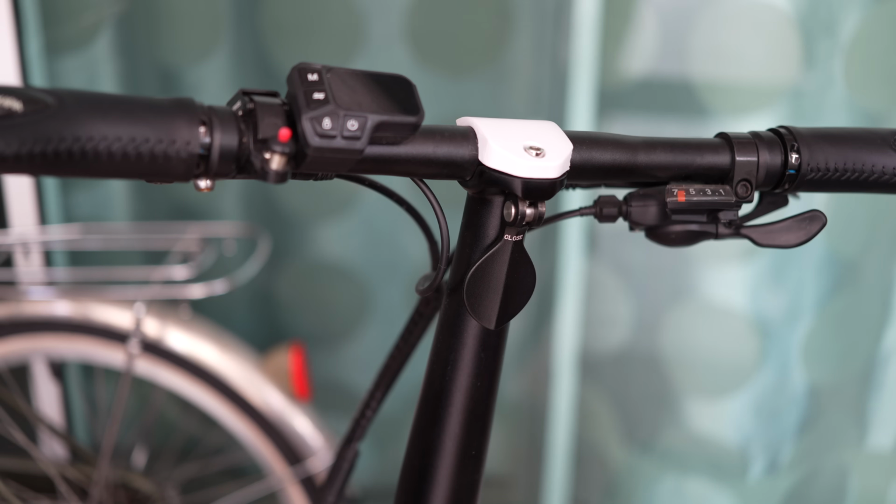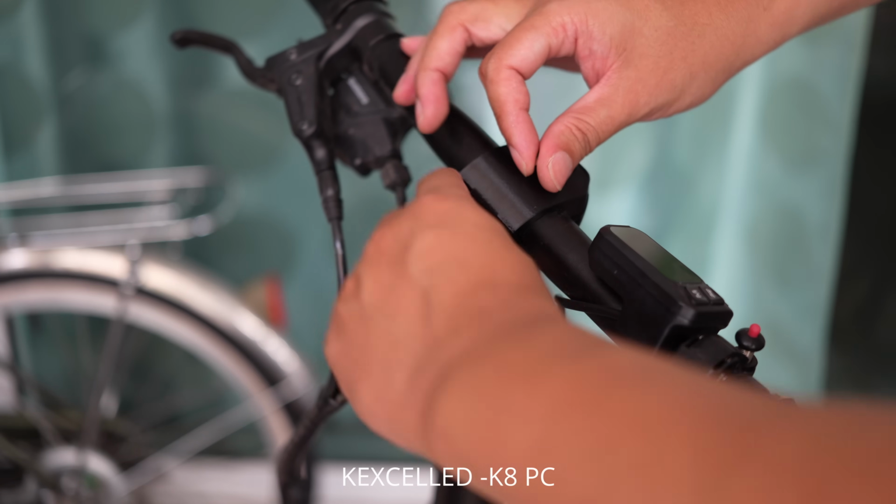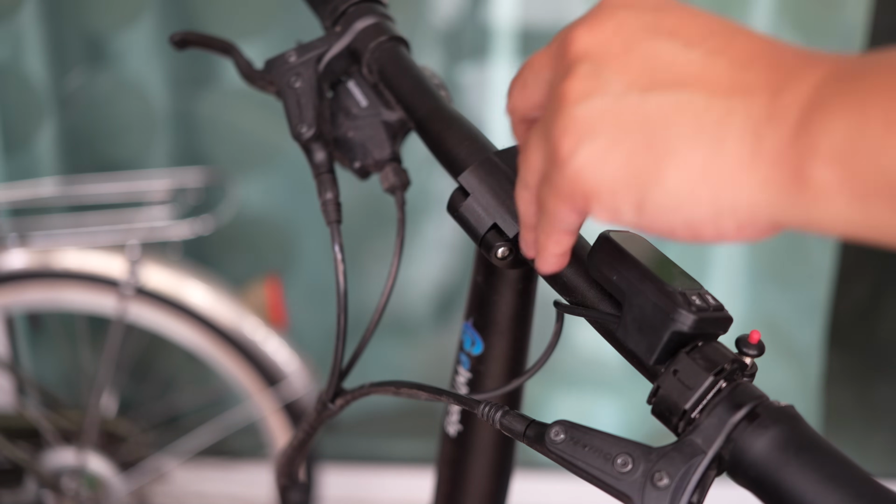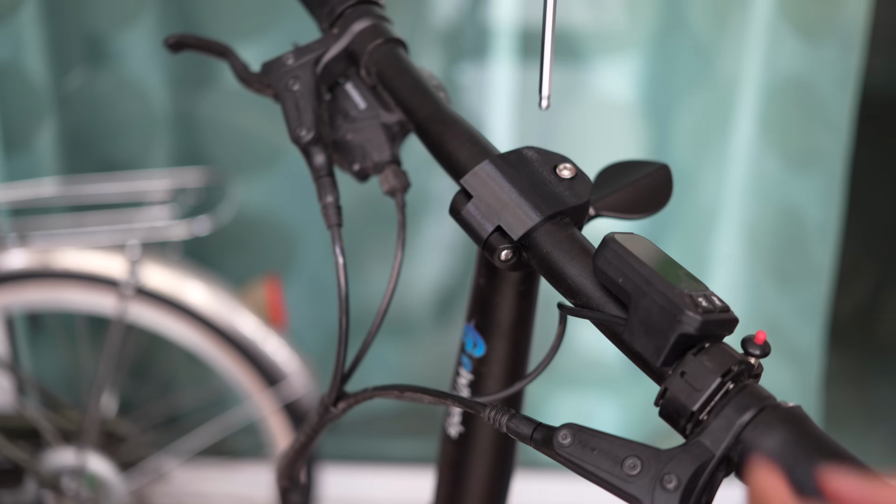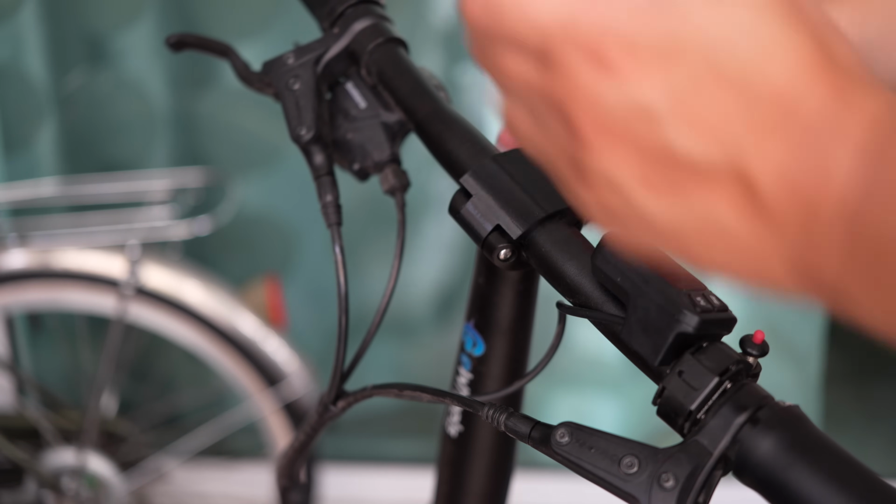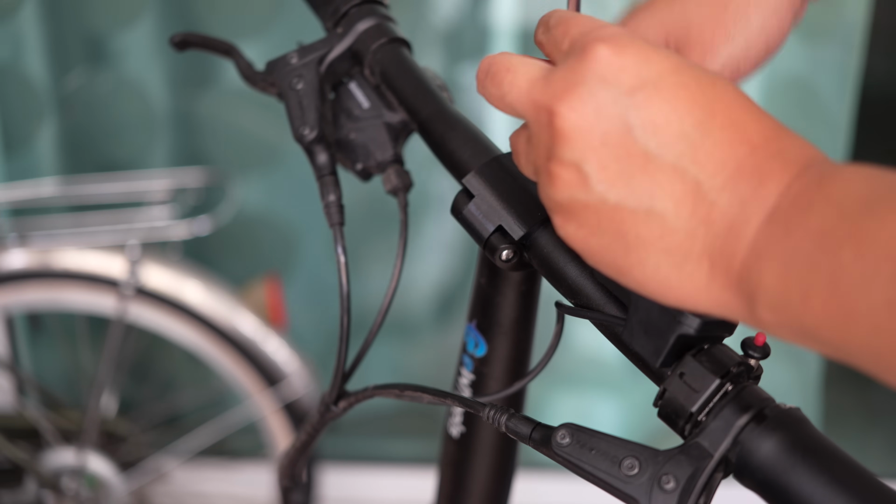Okay, let's try with the polycarbonate. So I'm going to pre-tension it a little tighter. Let's try it some more.